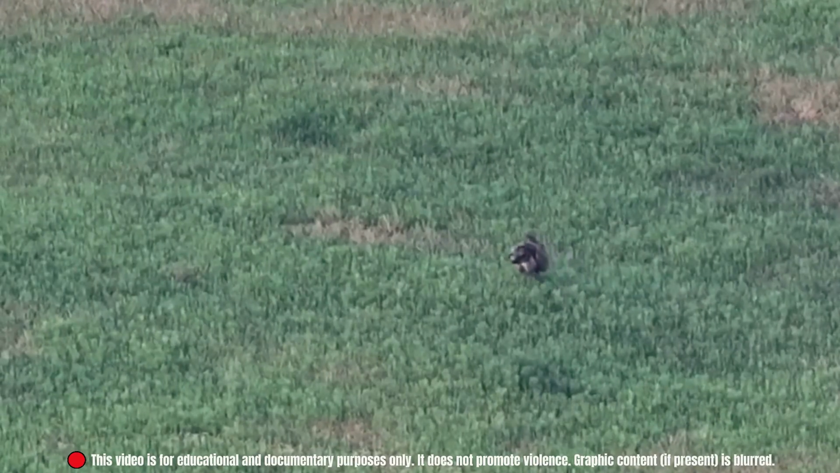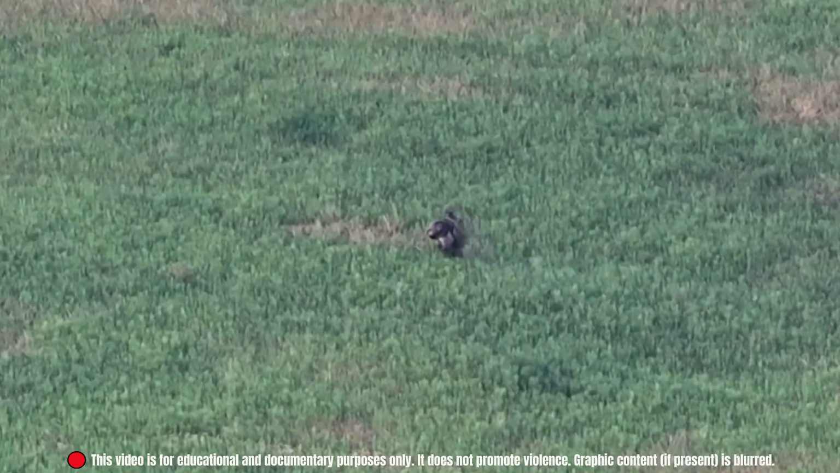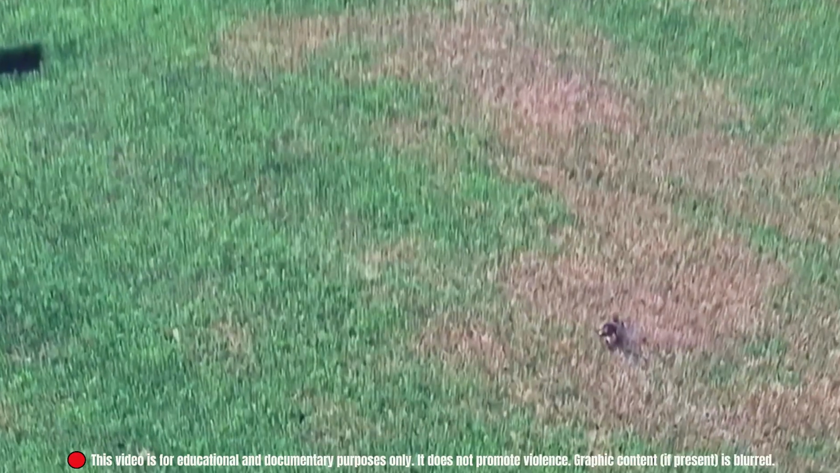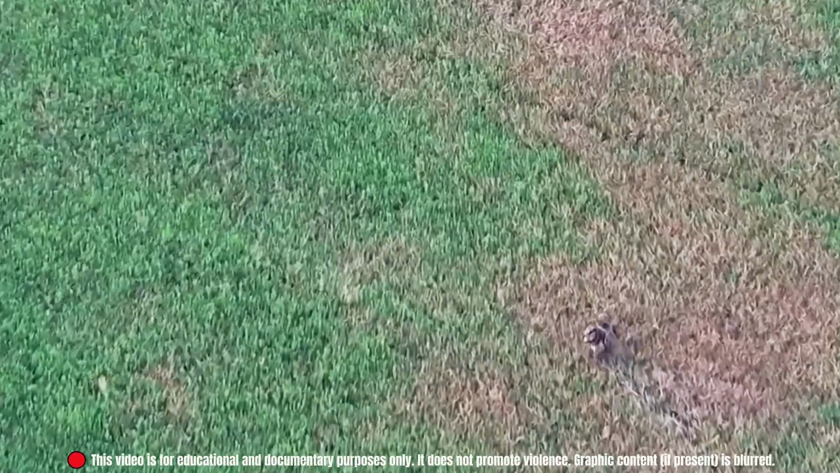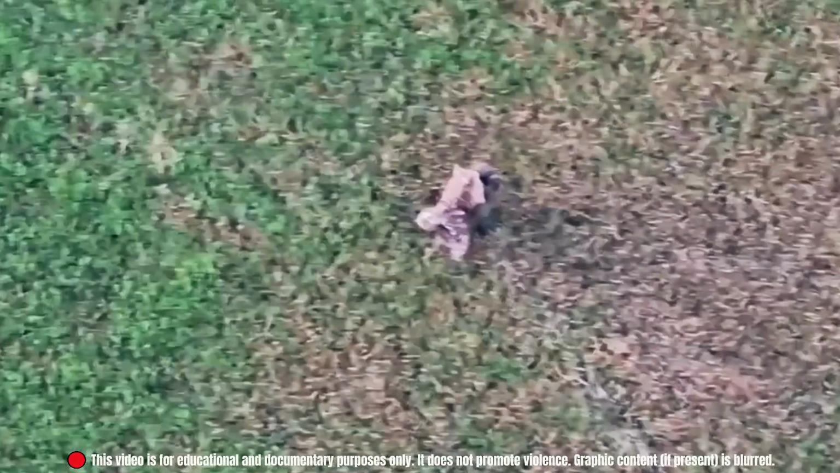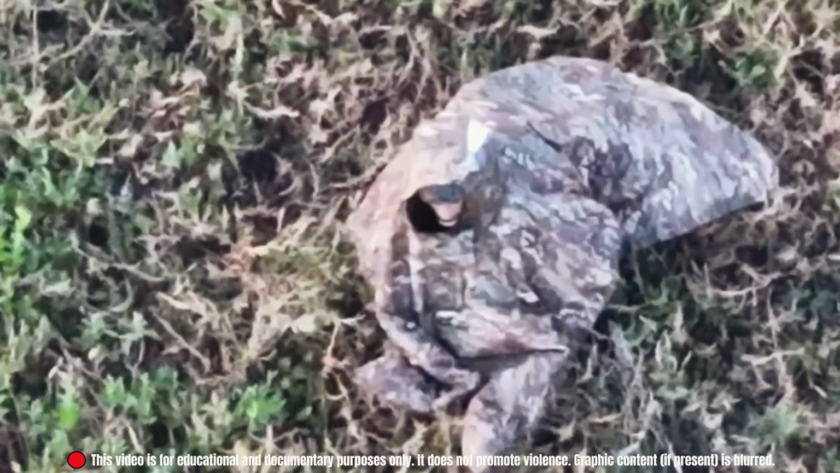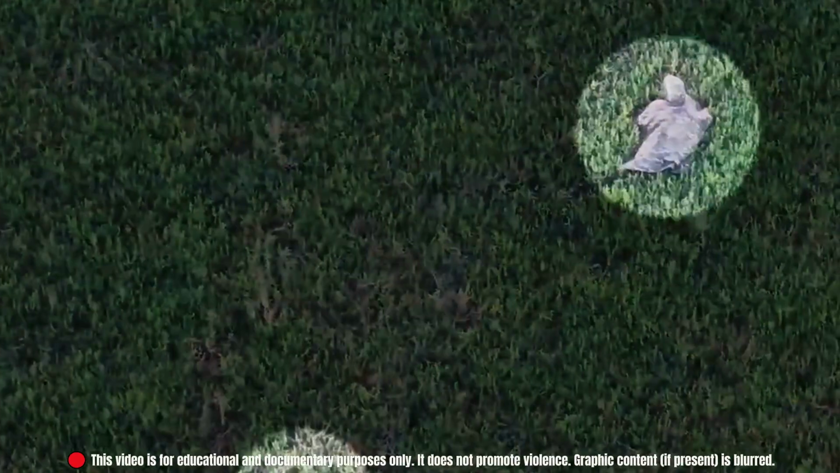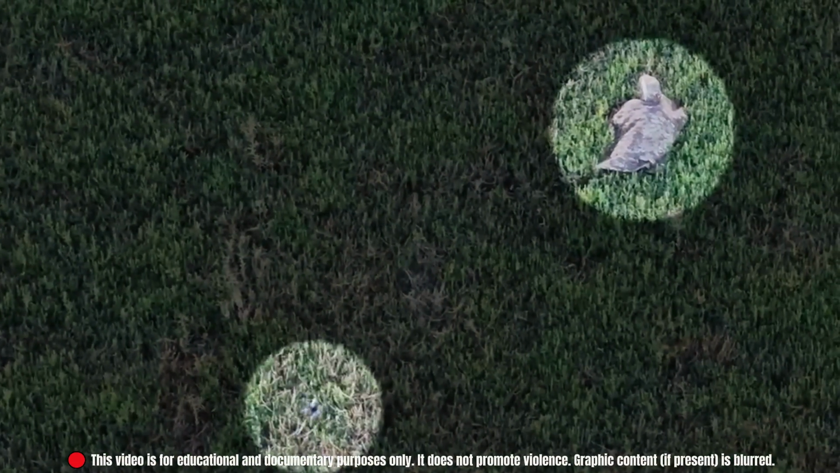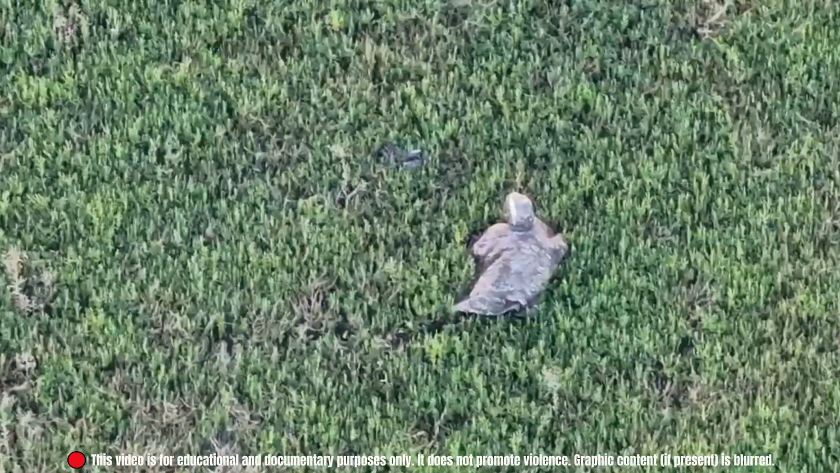Mid-morning, Ukrainian drone operators scanned a wide patch of open grassland. A lone Russian soldier was seen moving toward the tree line. He slowed down, then stopped, feeling exposed. He reached into his pack, pulled out a thermal concealment vest, and put it on. He sat still, believing the cloak would shield him from detection. But a Ukrainian FPV drone had already closed the distance. It hovered briefly, then delivered a pinpoint strike, not far away.